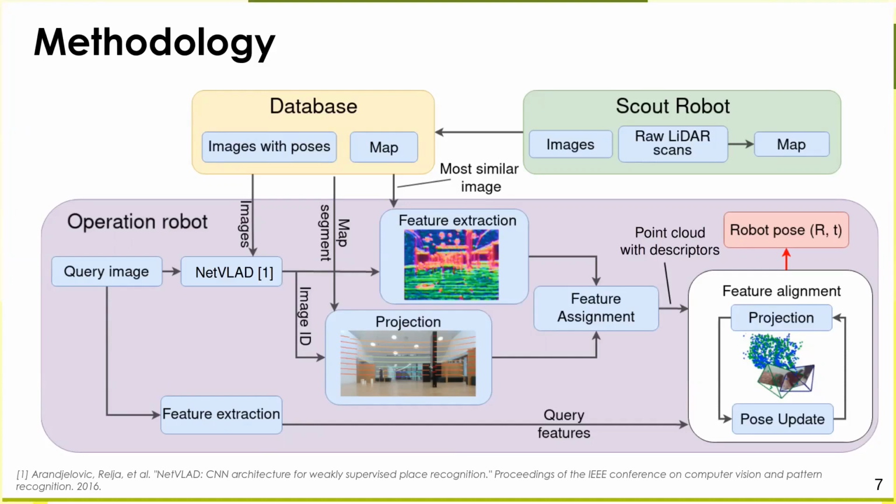Next, the PixLoc network is used, which allows us to extract dense features from the image. Thus, each pixel of the image contains a descriptor. This allows each projected point to be assigned the visual descriptor information and therefore get a point cloud with descriptors. In parallel, dense features are also extracted from the query image.